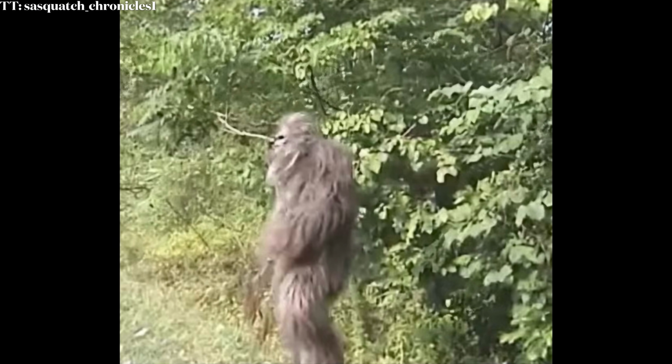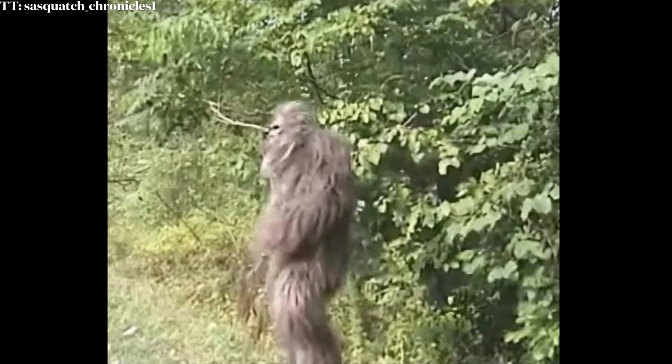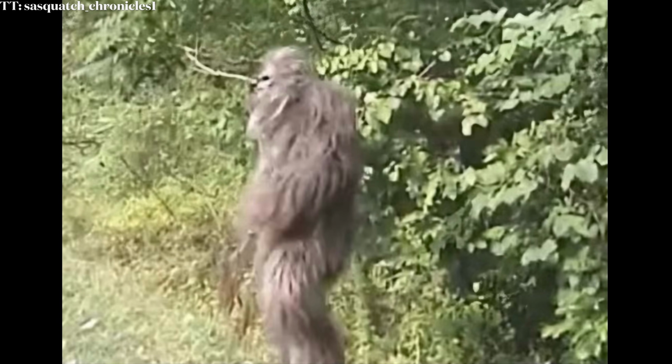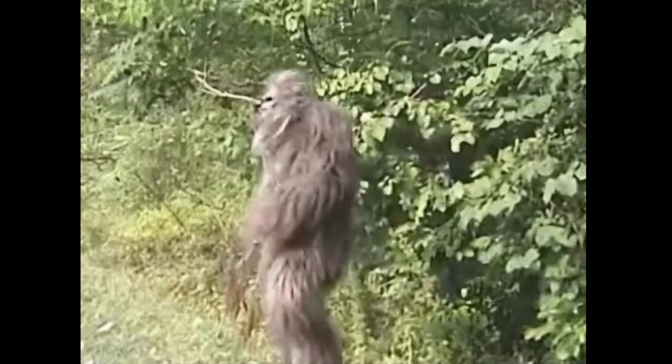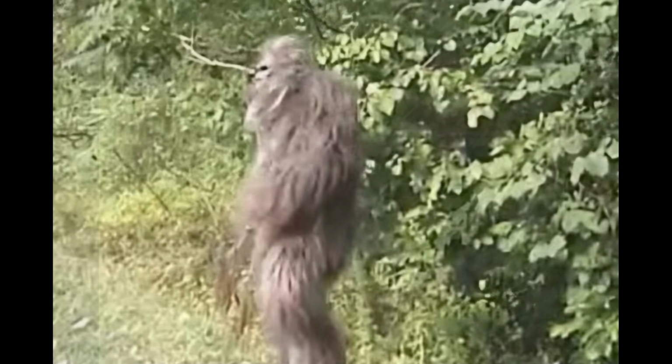The image-taking trail camera took a burst of 3 photos. The first one shows the so-called creature from the side. It looks like it's in the motion of turning around and walking away. This is the only shot where we get to see its face.